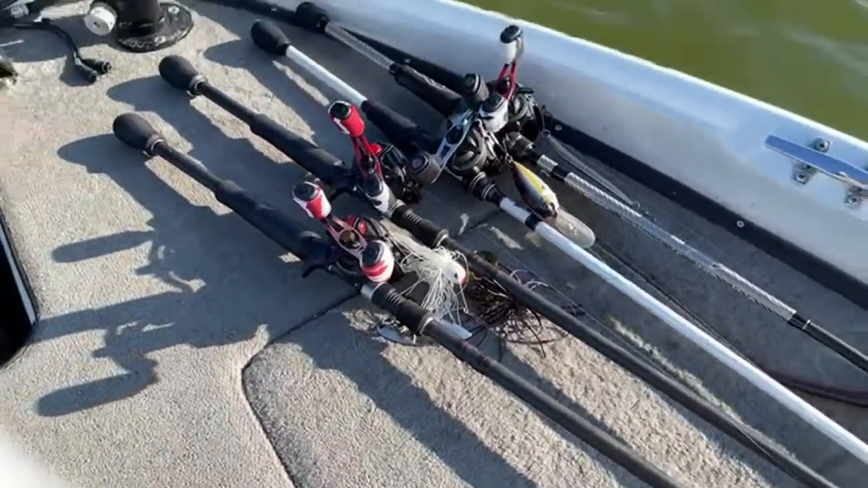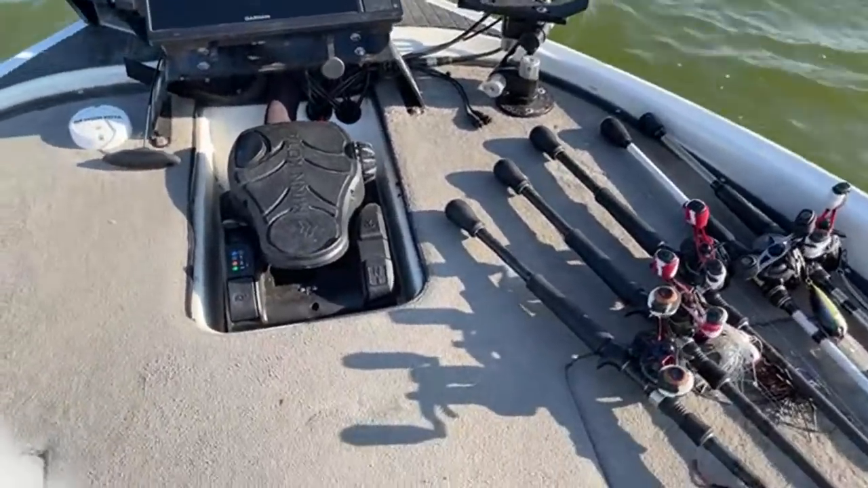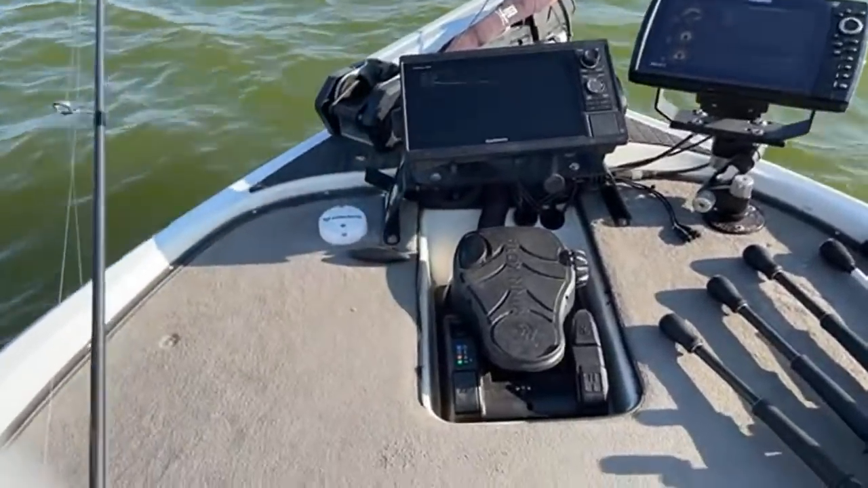I don't think those are gonna be much of a player today. I'm actually gonna start with that shaky head because I think that fishing's gonna be a little bit tricky today. Maybe I'll throw the jig up there, football jig a little bit too, and that big worm. But I'm gonna start with the shaky head.